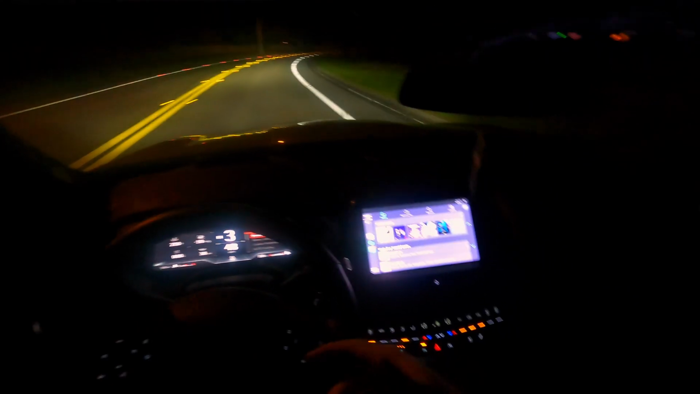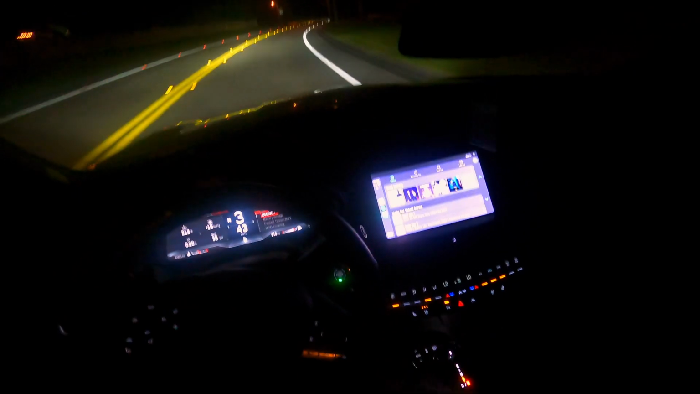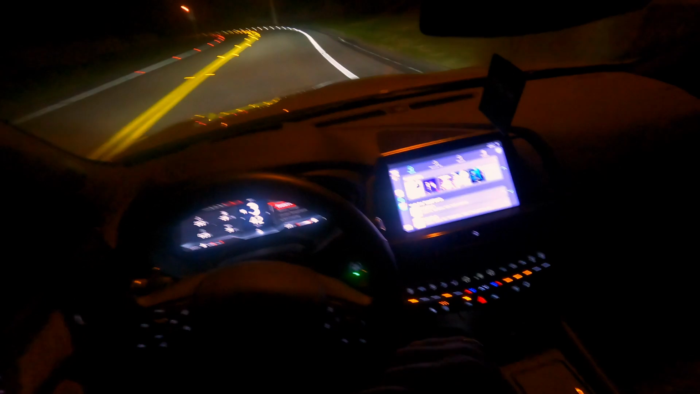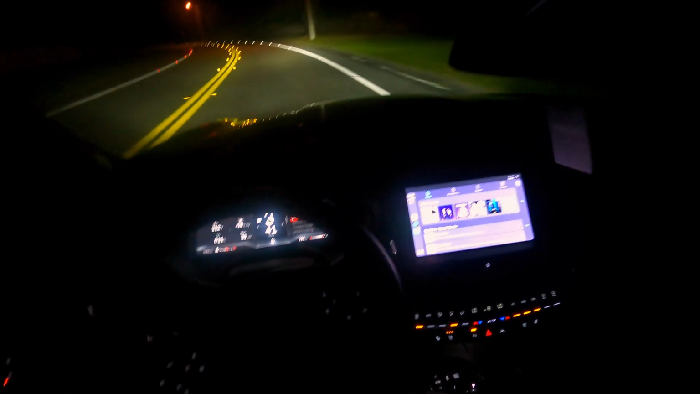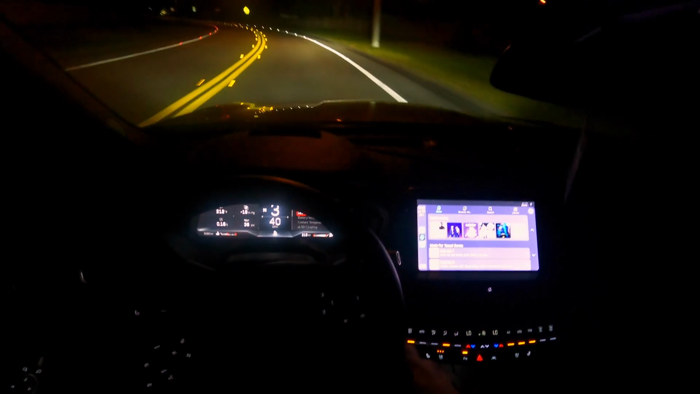I doubt you can hear it, but in the back, whenever you're accelerating past about 3,000 RPM, there's some nice little burbles, but it's very, very low, deep burbles. You can feel it in the car. I don't even know if you can feel it if you're outside.